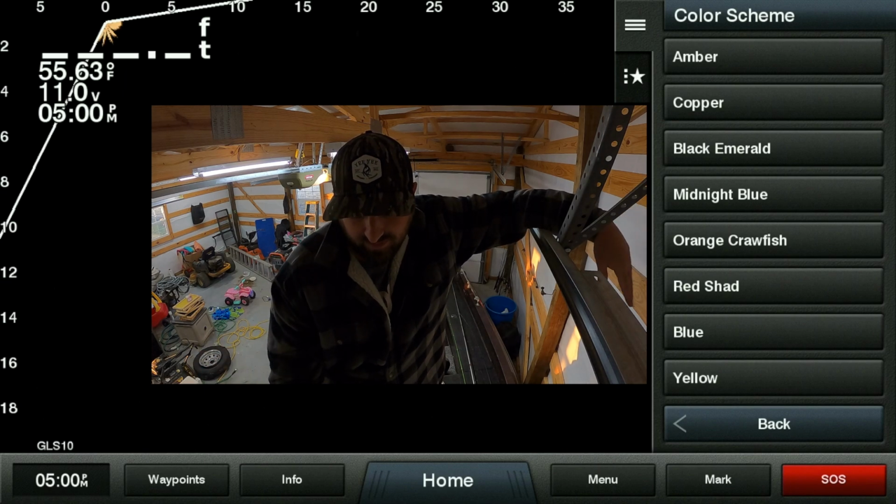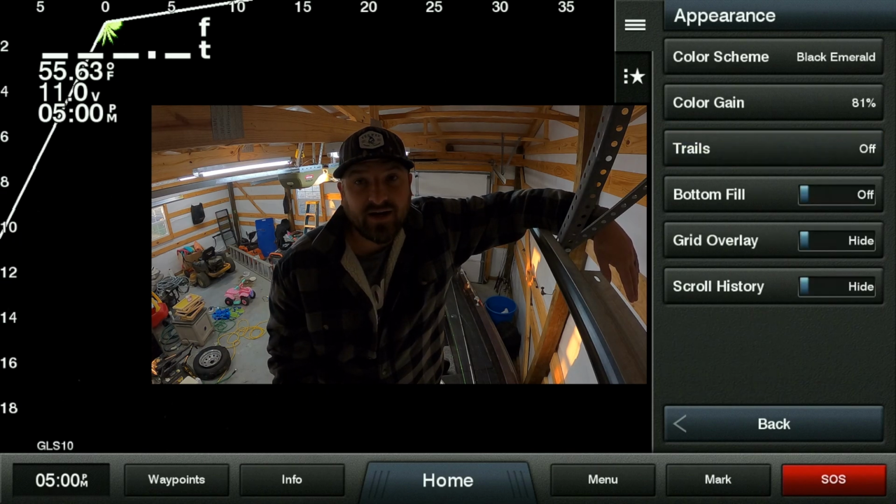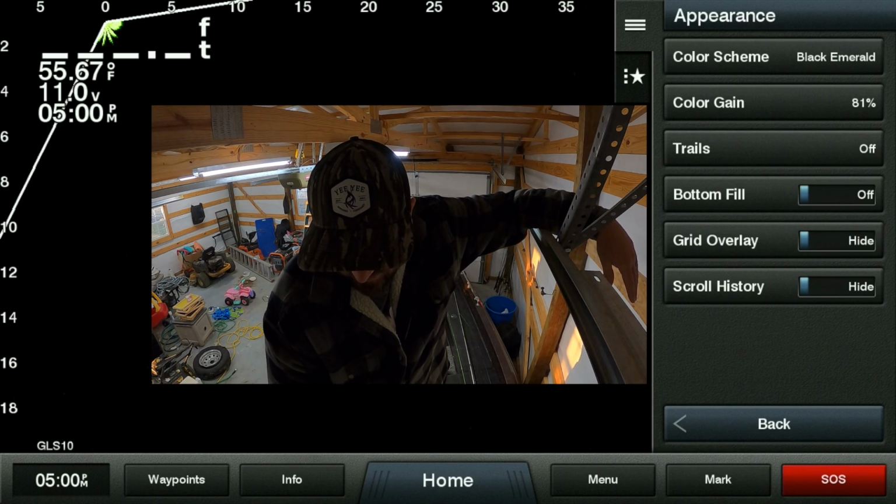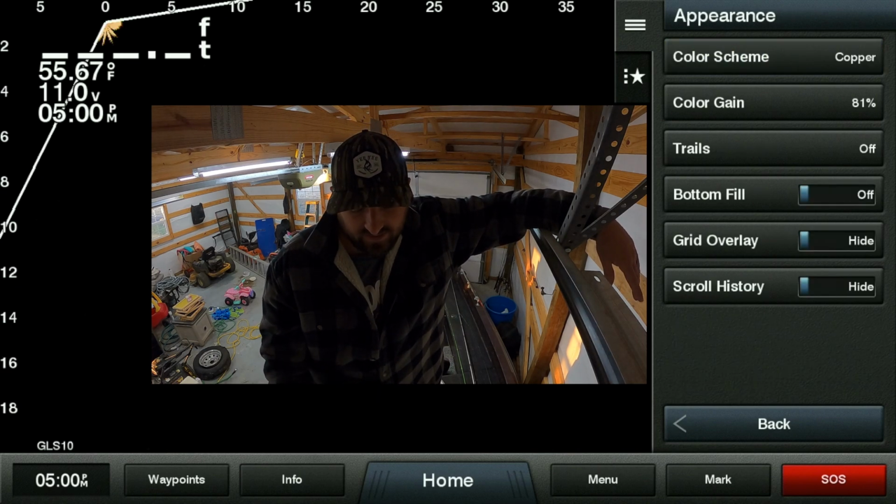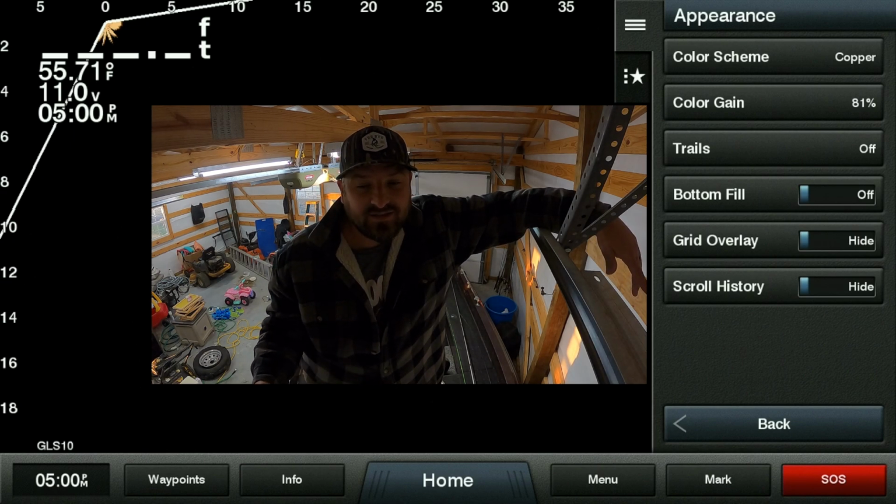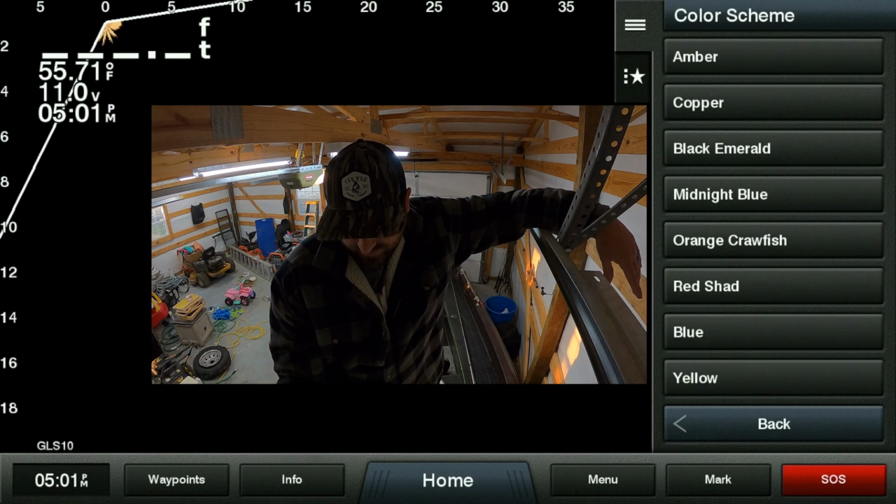I used to run Black Emerald, and I really like Black Emerald. Black Emerald's fine. I use it sometimes, but depending on the clarity of the water, like the other day I was at a pretty clear lake, and the copper just really stood out. Everything stood out, and it looked really good. So copper, Black Emerald, I see a lot of guys using the blue, the midnight blue, the blue, orange crawfish.